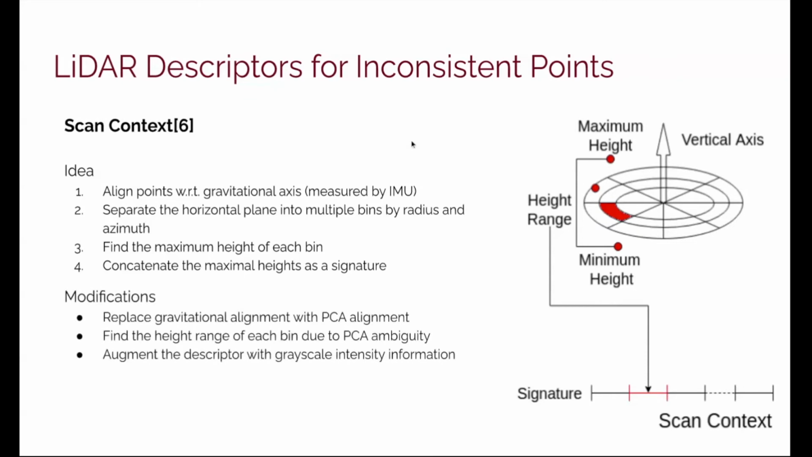To bring it to our visual system without additional sensors, we replaced the IMU measurement with PCA alignment as done in M2DP. Due to the PCA ambiguity, we switched to height range from maximum height. As in M2DP, we also augment the descriptor with grayscale intensity information. One note is that scan context is primarily used for place recognition in urban settings.